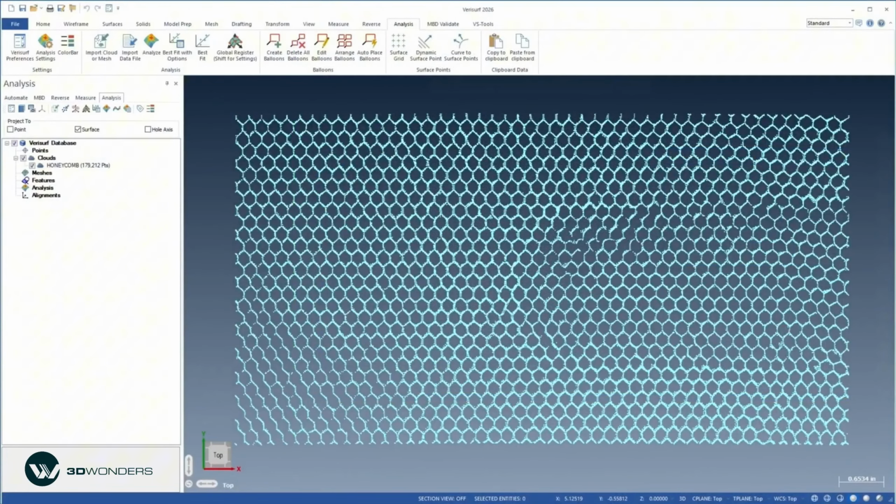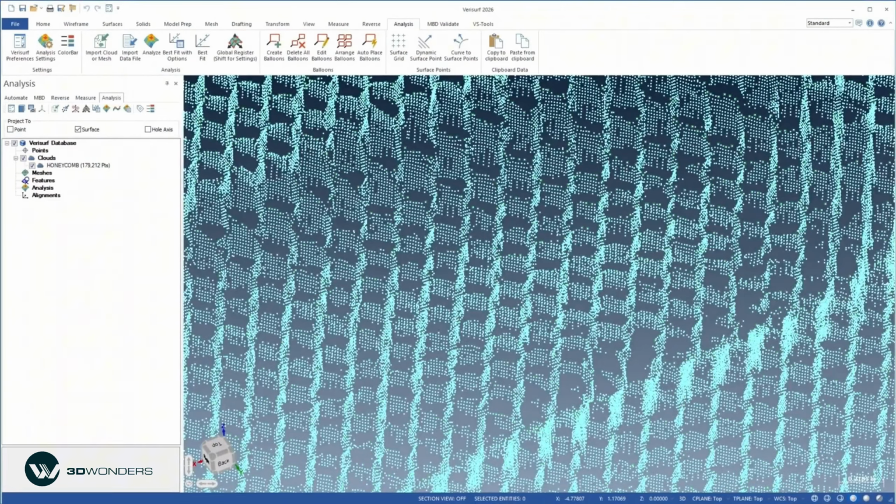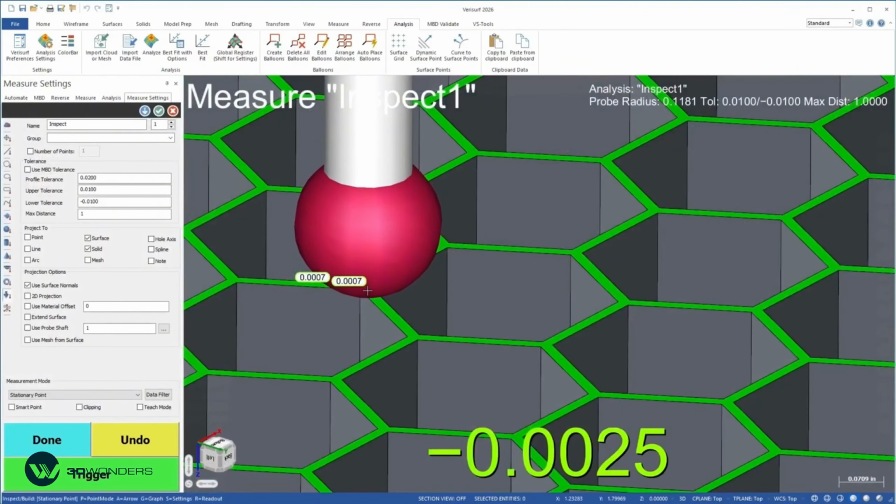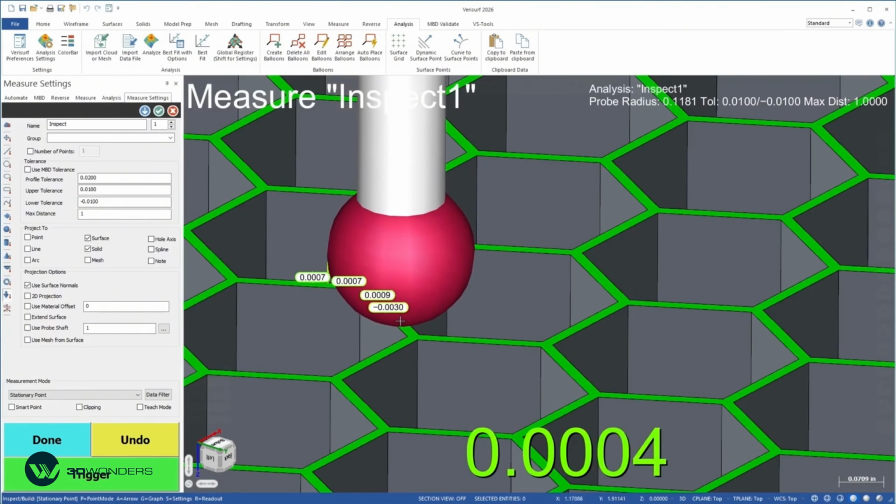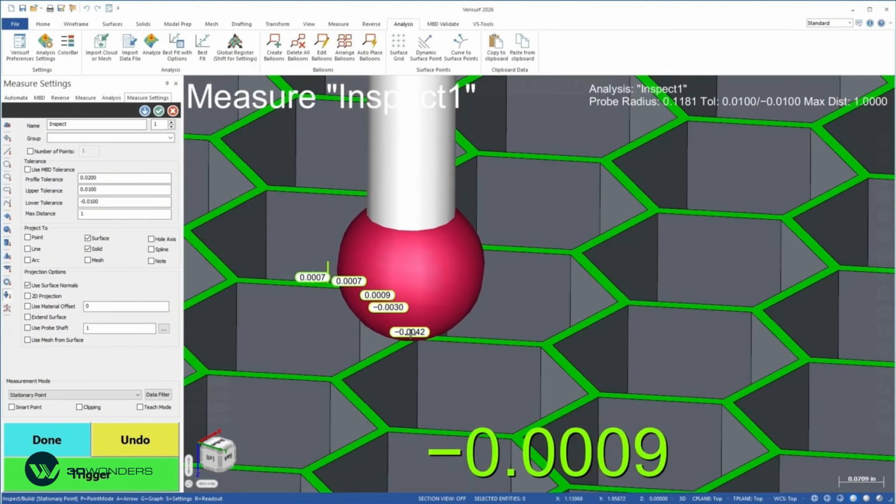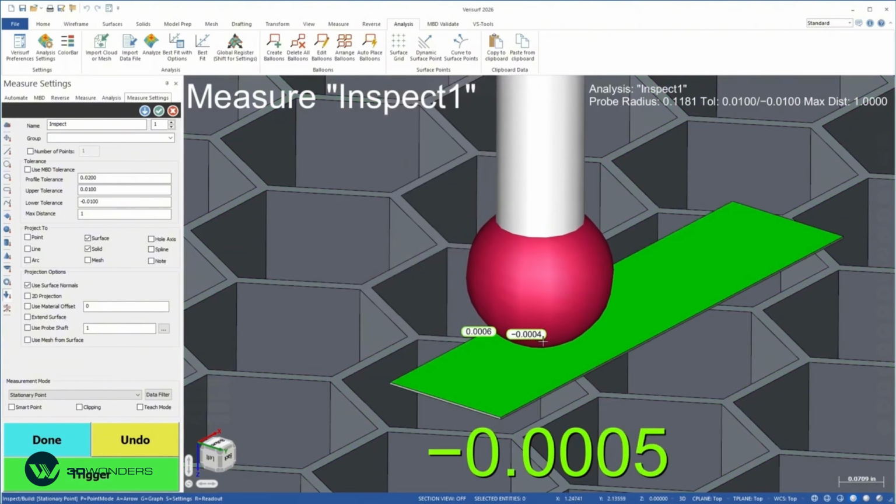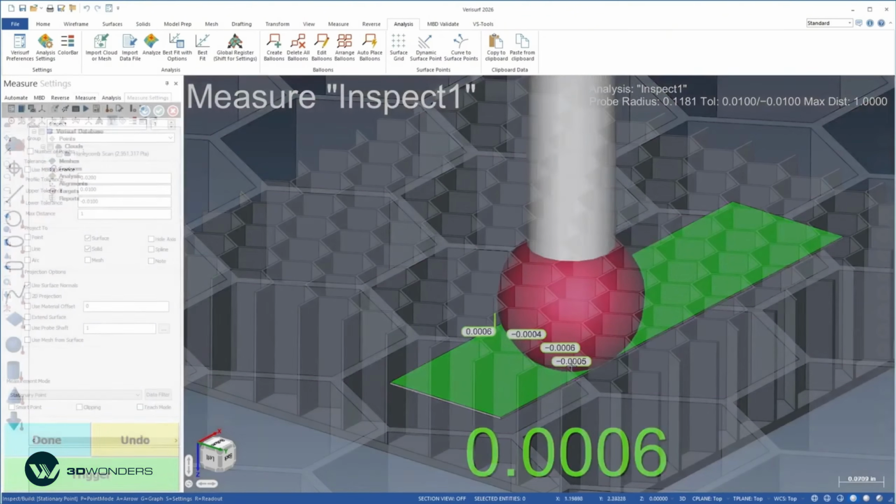Verisurf 2026 simplifies the inspection of machined honeycomb parts using scan data through the addition of a new Highest filter for point clouds. Traditional methods of inspecting machined honeycomb are slow or prone to inaccuracies. Probing the top edge of a honeycomb cell is challenging, and measuring a shim in lieu of the actual surface is time-consuming and adds another level of uncertainty to the process.